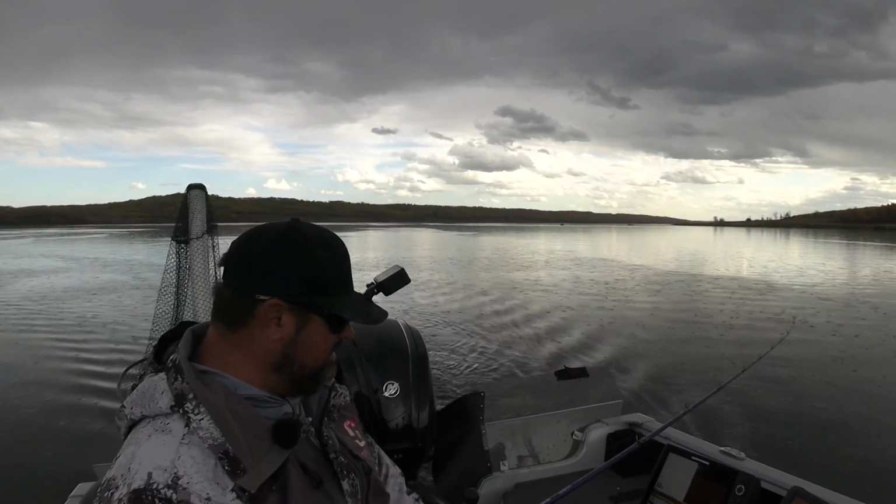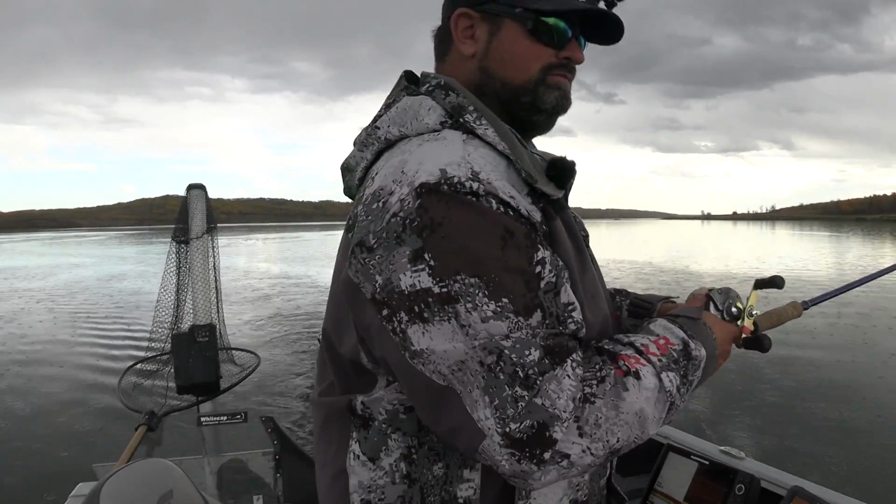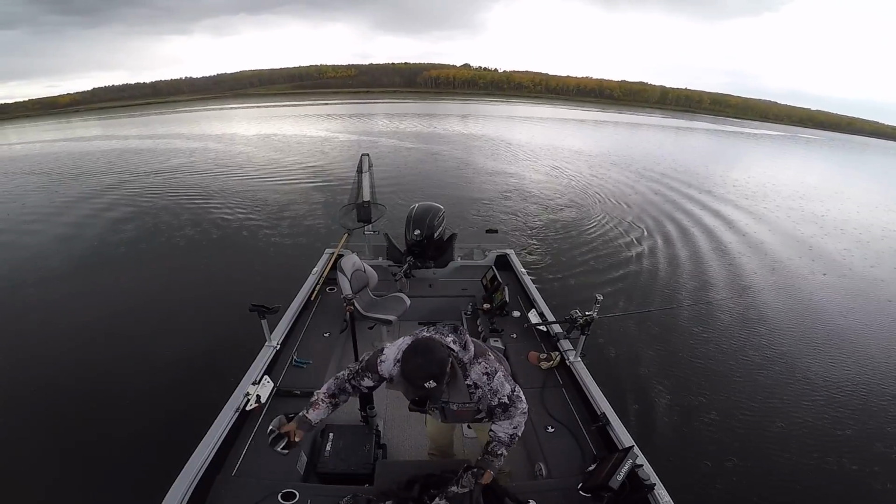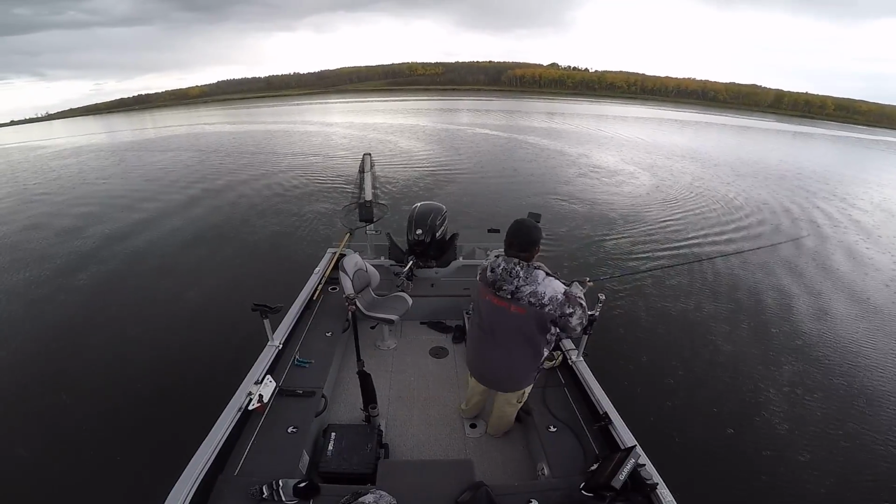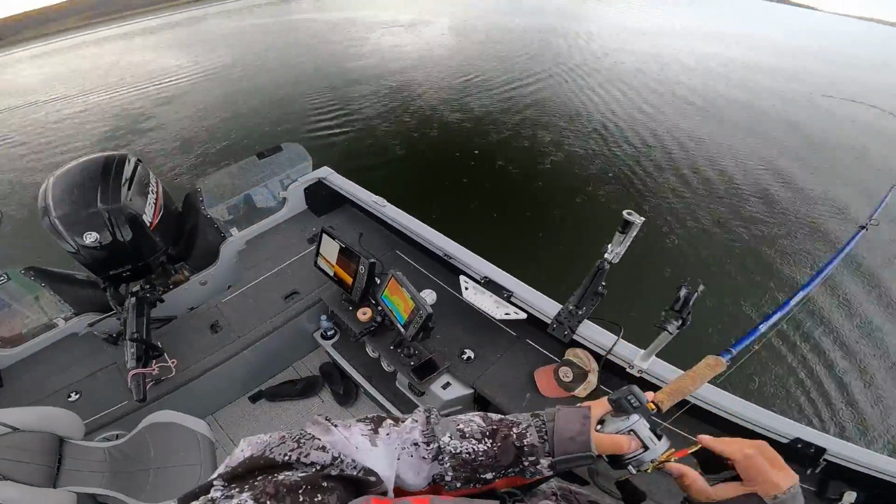Man, I really should put my rain pants on. It's starting to rain more. I put this camera away for a bit too. I think I have a fish as I'm dealing with all of this. I'm trying to get my rain pants out. Is there a fish there? I think so. Just not big enough to pull the drag out.